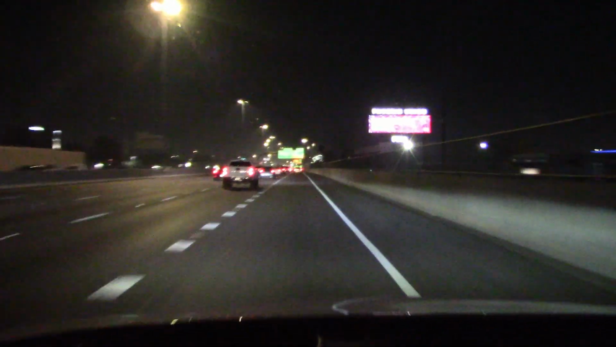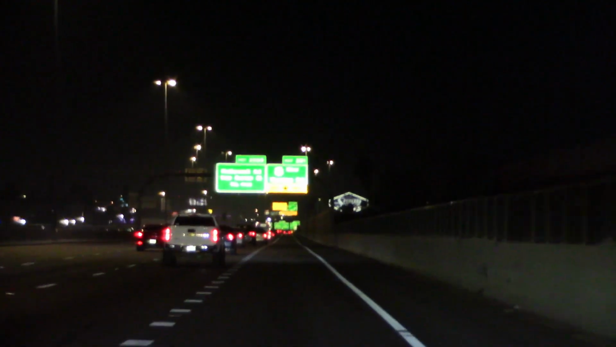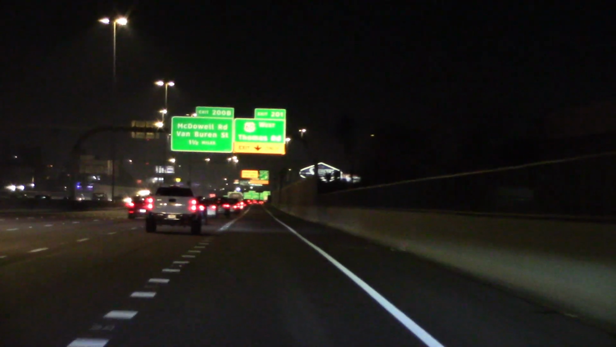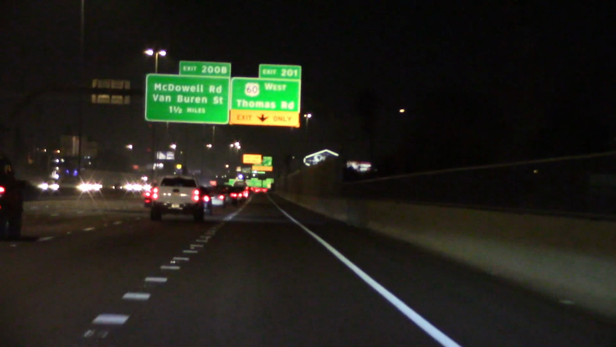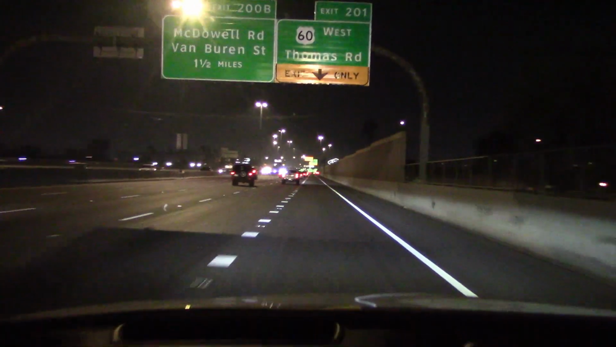And on high beam, the headlights do a pretty good job of lighting up the signs on the freeway. Low beam as well. And a decent job for lighting up dark, dingy streets.